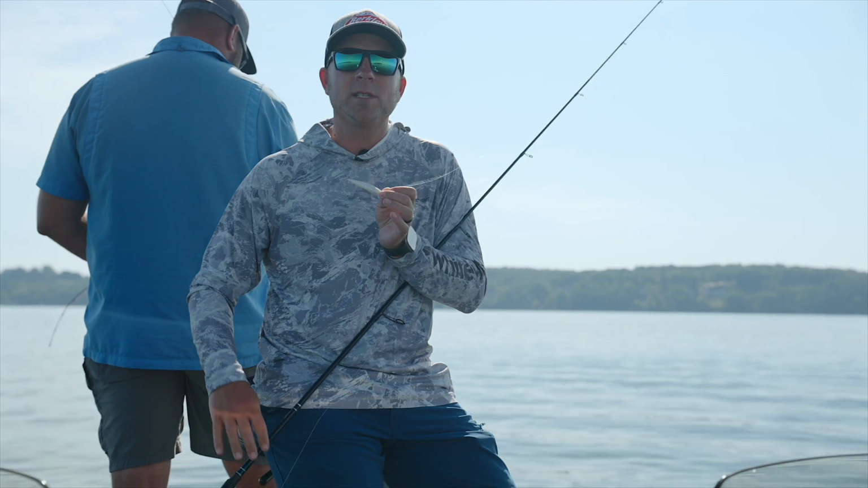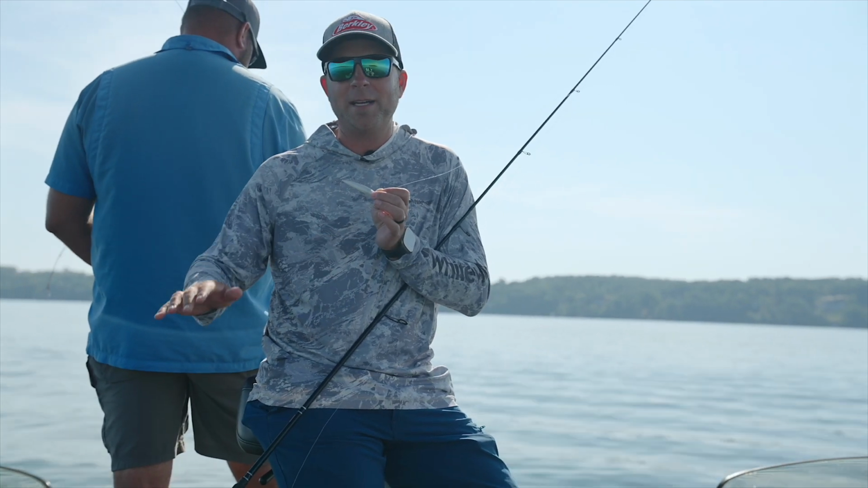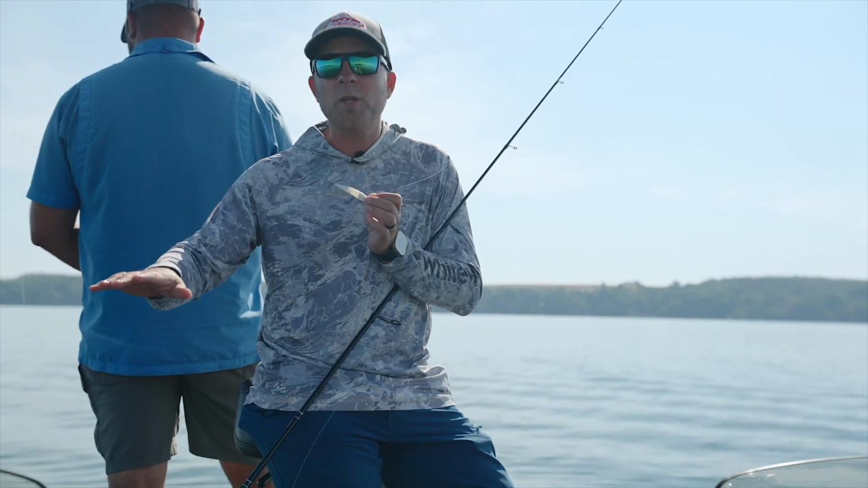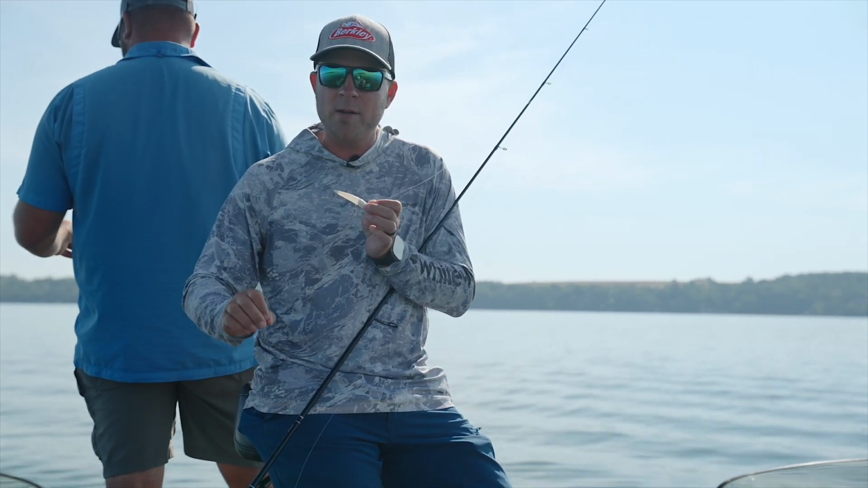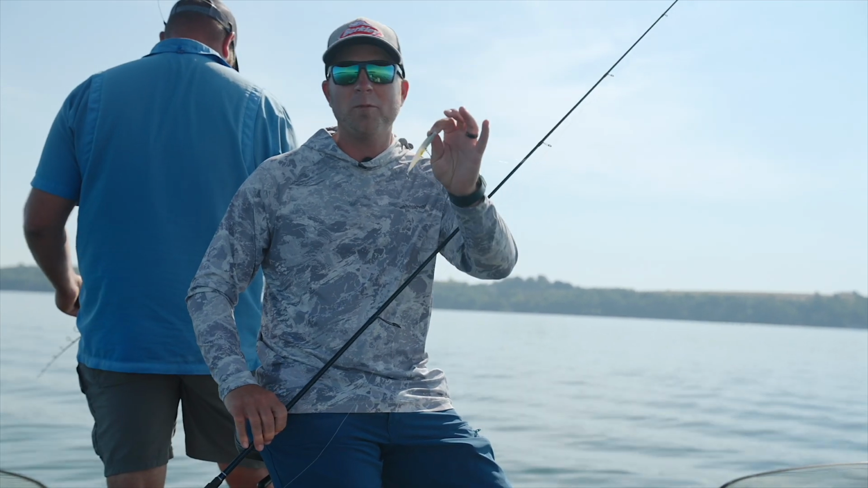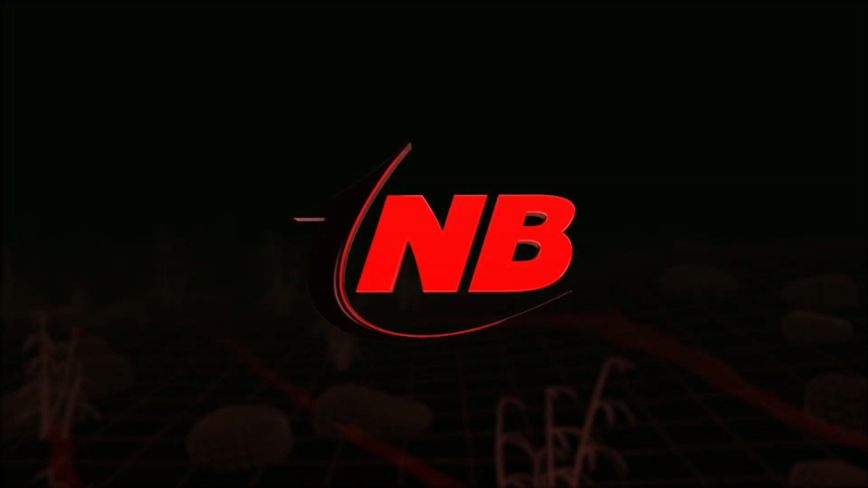One thing that we have seen is white colors. We've tried a lot of different colors, because when you come out here and start looking for them, the fish are all over the place. So you gotta figure out which ones you can actually get a couple bites with. But Berkley Finisher, once again, putting a lot of fish in the boat.